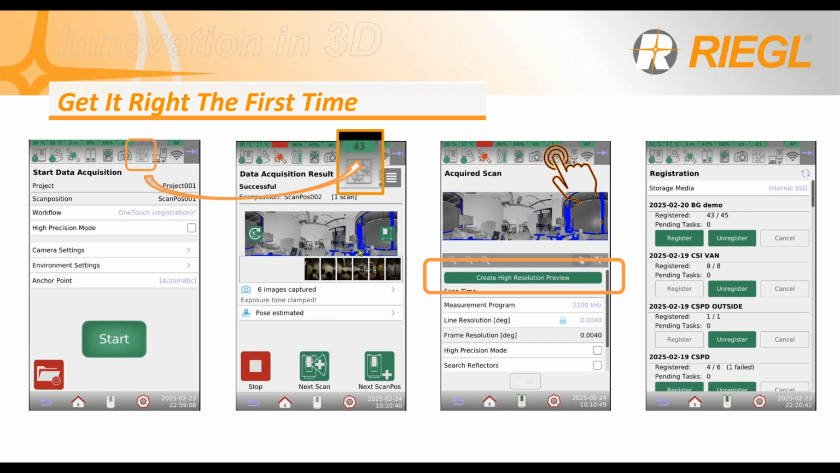Once you finish your first scan, you can create a high resolution preview and see it back again and see that all your environment has been scanned, right?